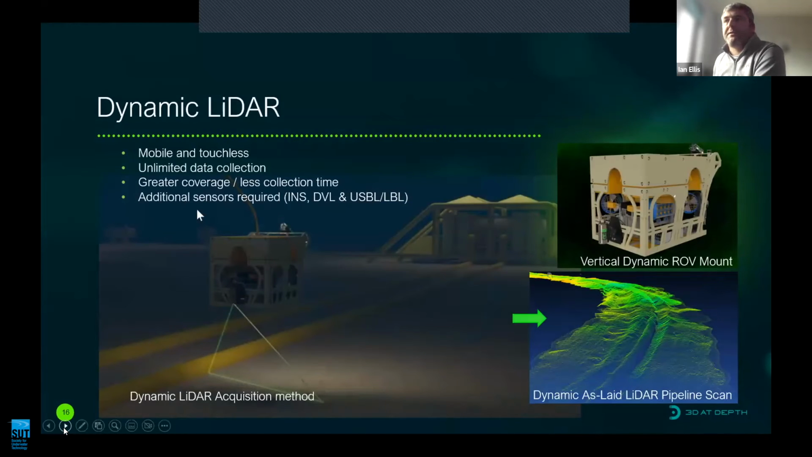Our second collection method is termed dynamic LiDAR or motion LiDAR. This is where we mount on a moving vehicle, ROV, AUV, ASV. This is mobile and again touchless. It allows us to collect far more data because we're covering a larger area, greater speed. But additional sensors are required. This is an absolute survey method where we apply position and motion to the laser line scans and combine them together to create a point cloud, as you can see on the bottom right.